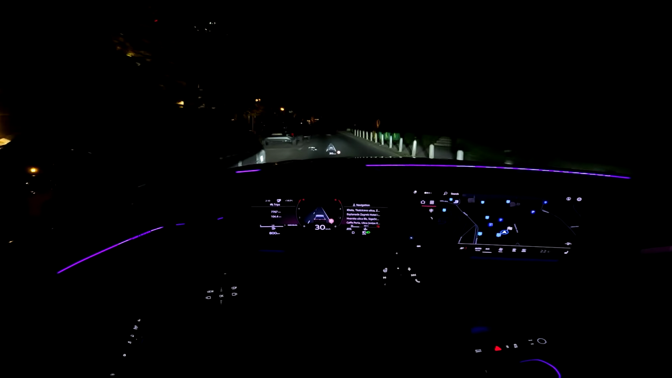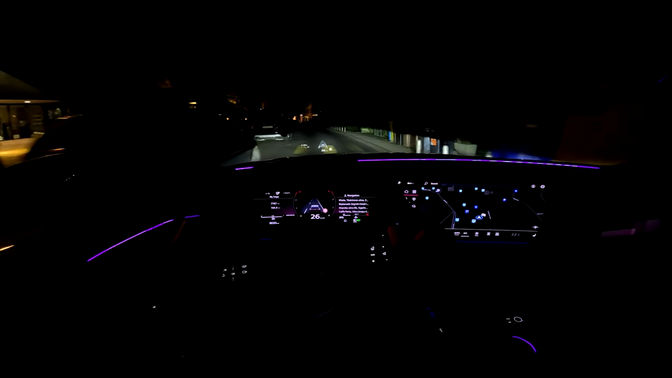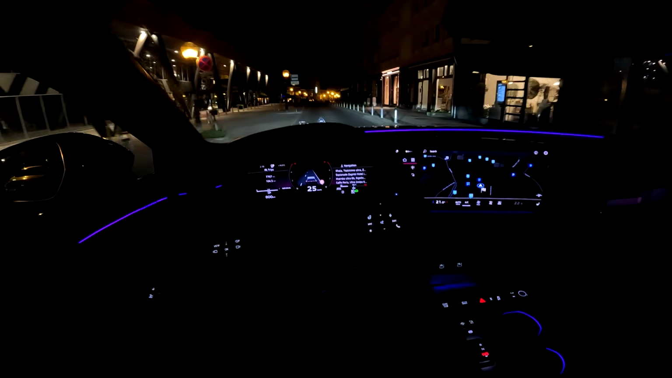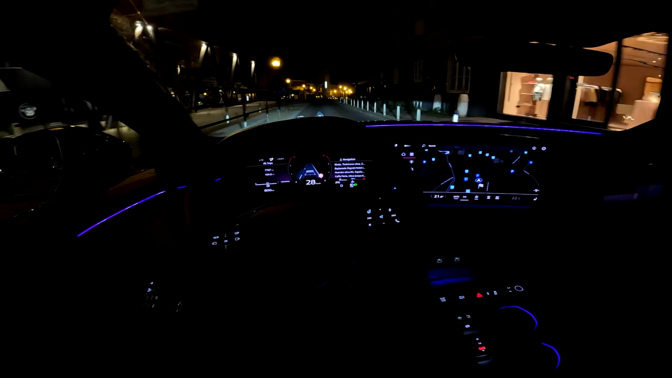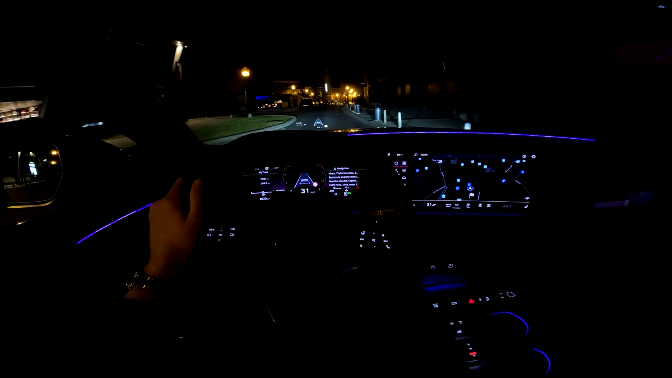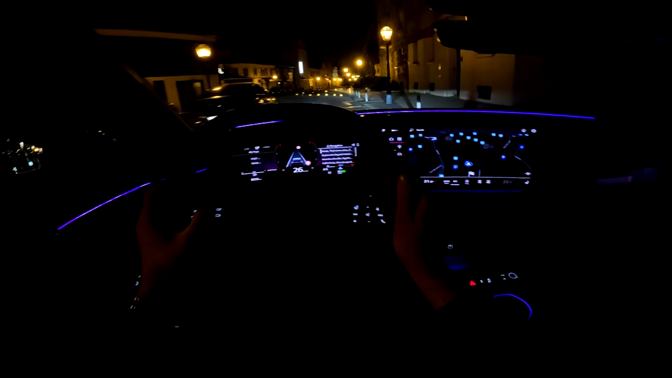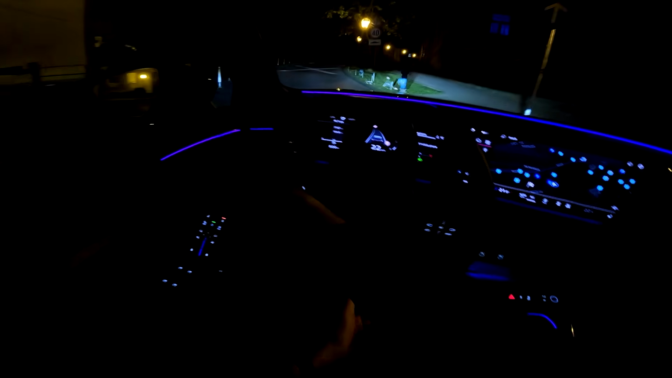And very cool detail like the finish line flag when you approach your destination, because I've set this as destination. And now, of course, the engine kicks in.